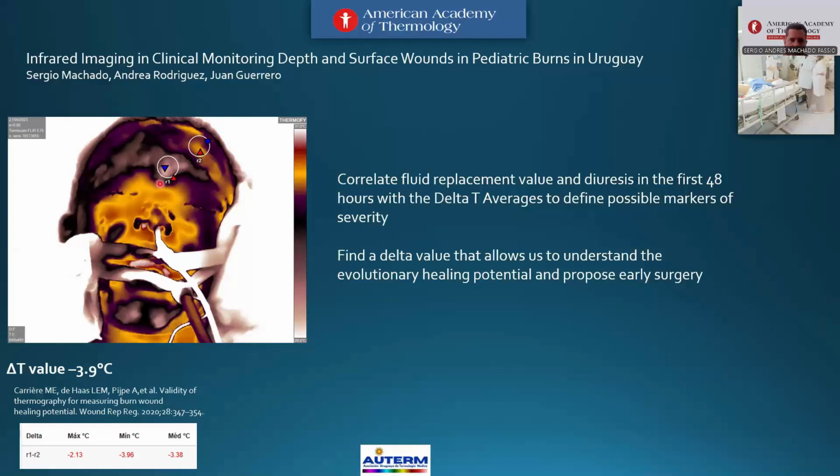We need to find a delta T average value that allows us to understand the early evolution, the potential, and propose early surgery.